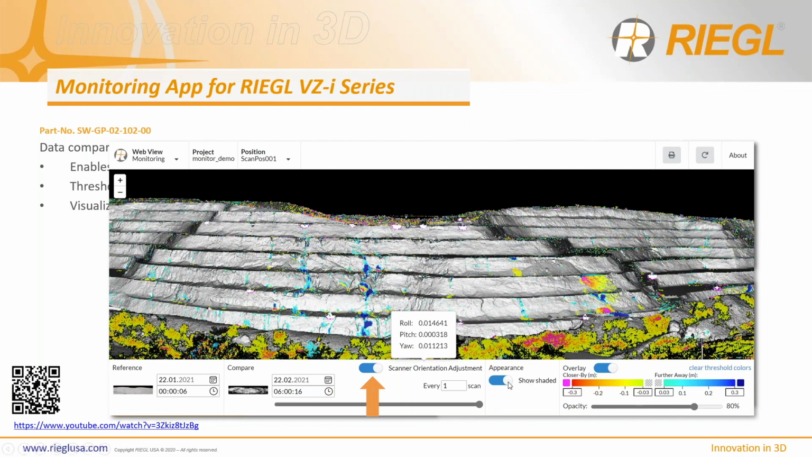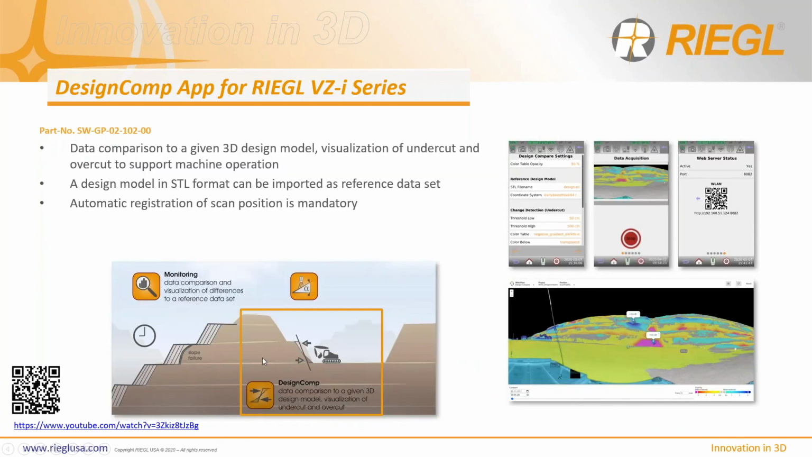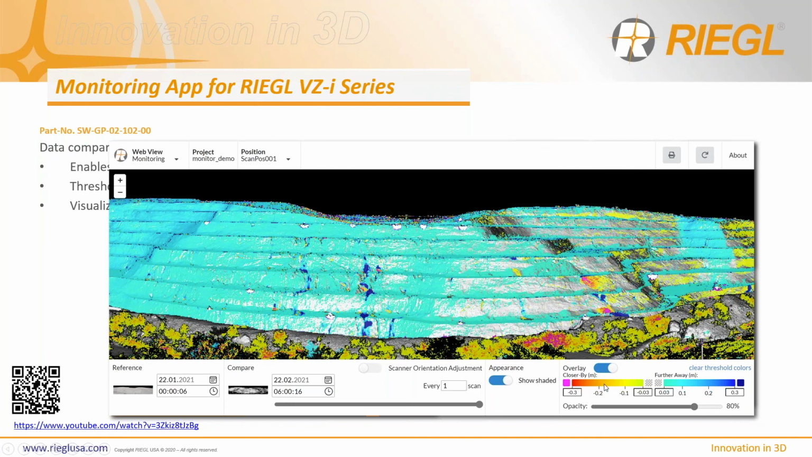And then on the right-hand side, you can see there are thresholds that we can set so that when it reaches a certain threshold, we can raise an alarm or stop mining in that area because of danger.